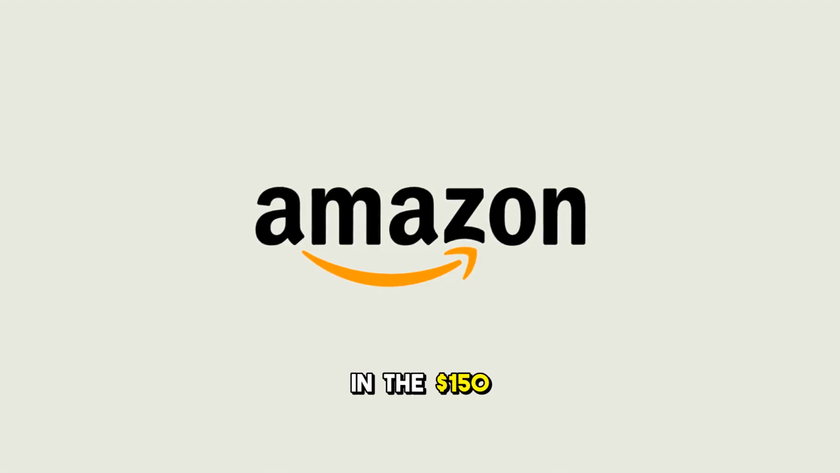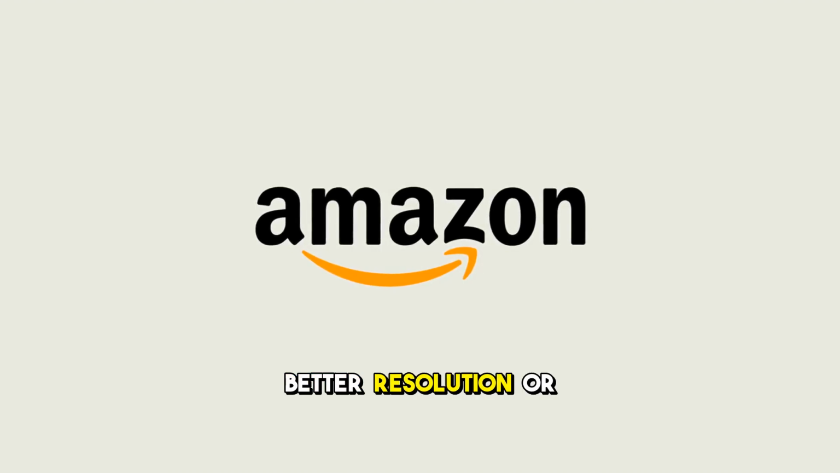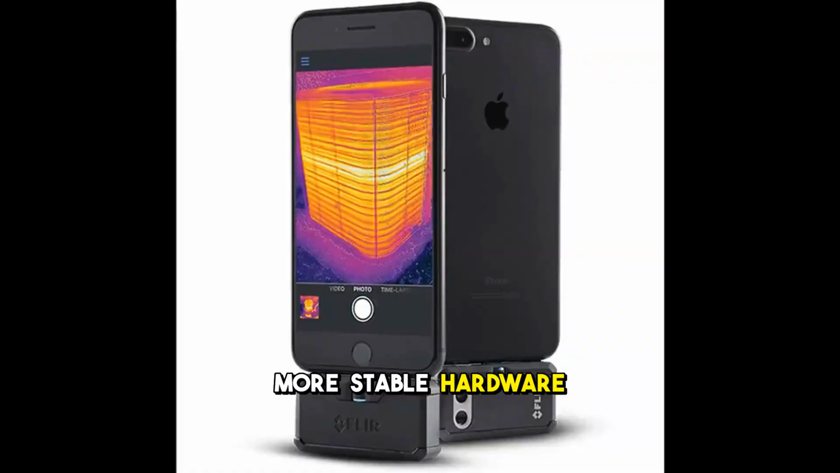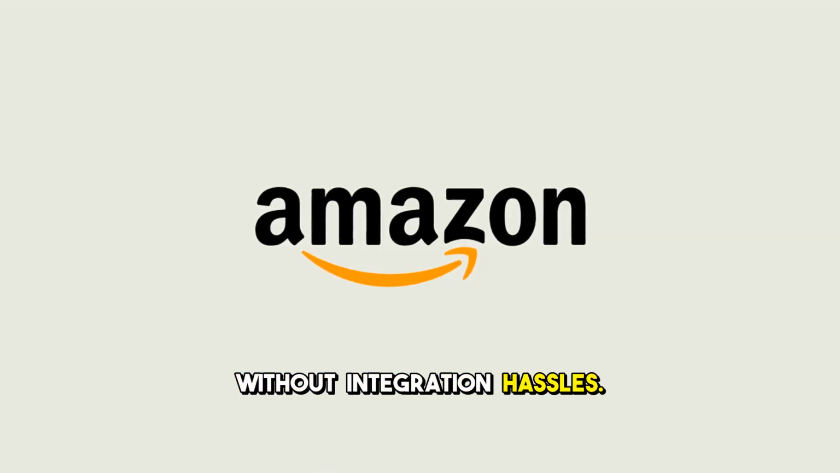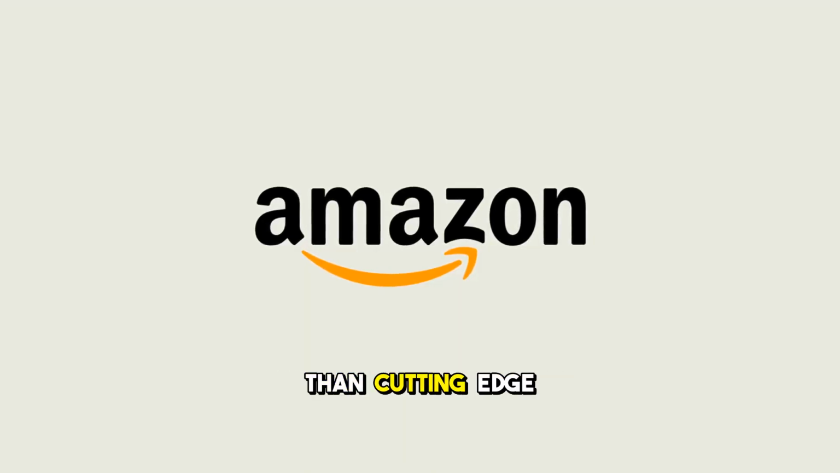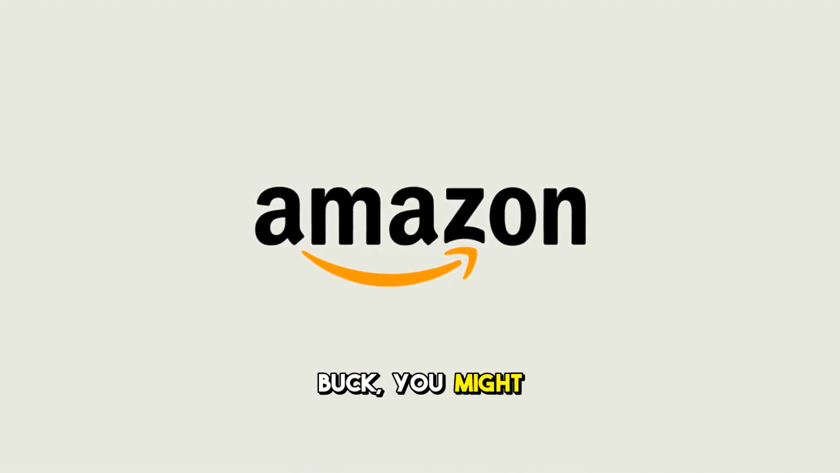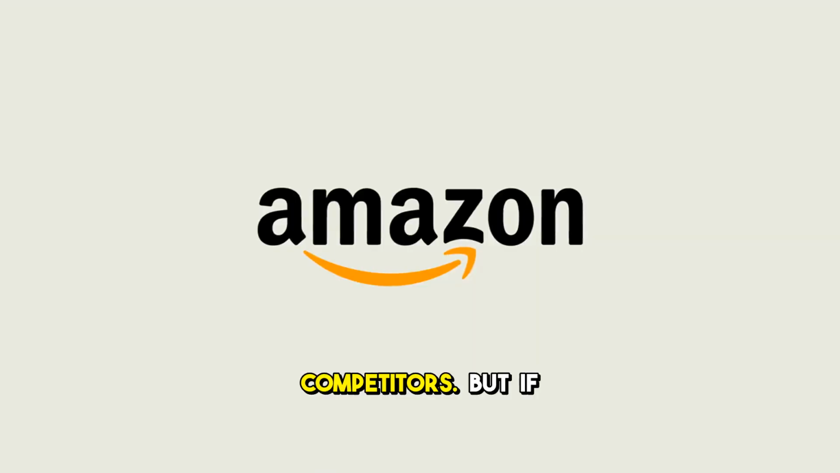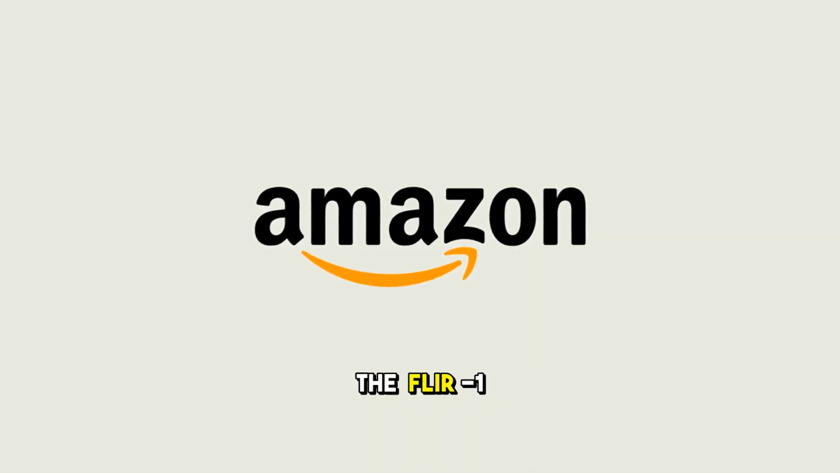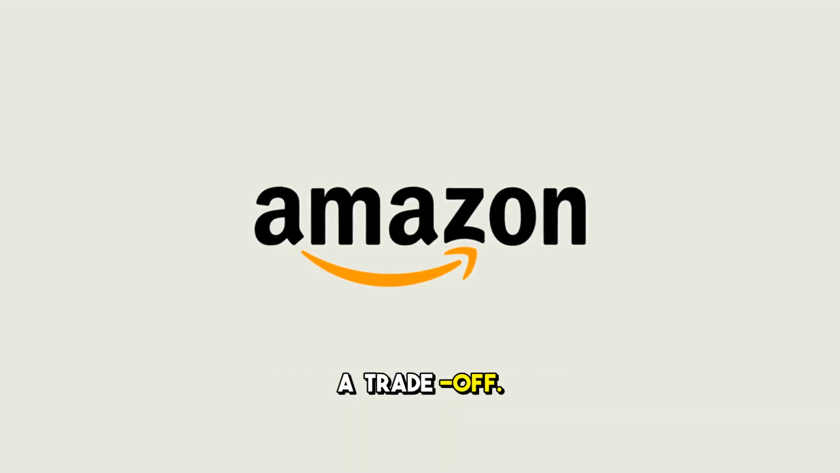There are others in the $150 to $200 range, offering better resolution or more stable hardware without integration hassles. It's a classic case of paying for convenience rather than cutting-edge tech. So if you want the best bang for your buck, you might want to hold off or consider competitors. But if you're attracted to the FLIR ONE's slick design and phone compatibility, it's a trade-off.